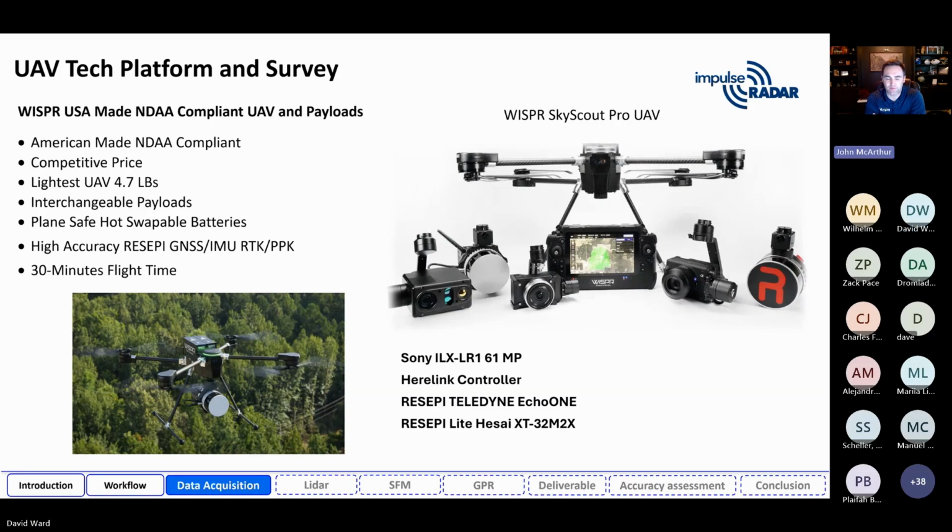So real quick on Whisper, we rolled out of a startup accelerator at Mississippi State in 2017, and we've been very focused on the surveying and mapping and inspection industry for the last 4.5 years. We've purpose built our systems specifically for that with the mission planning, the fail safes, and then the partners that we have chosen on the payload side.